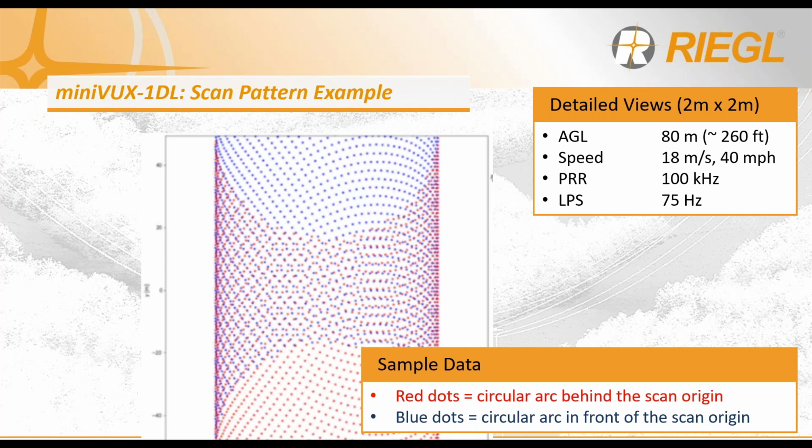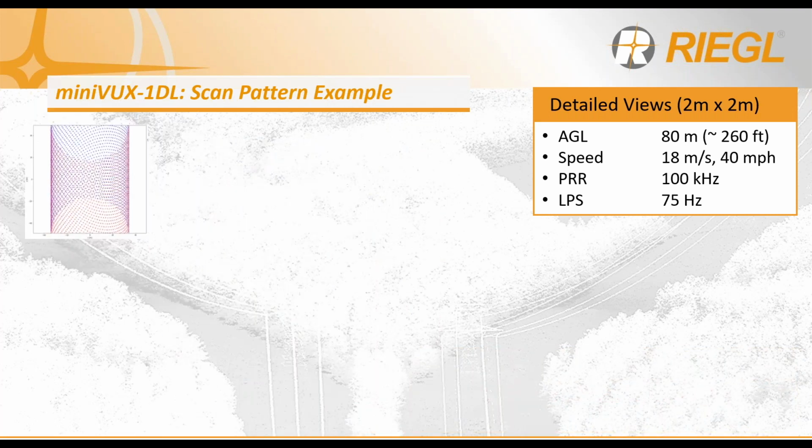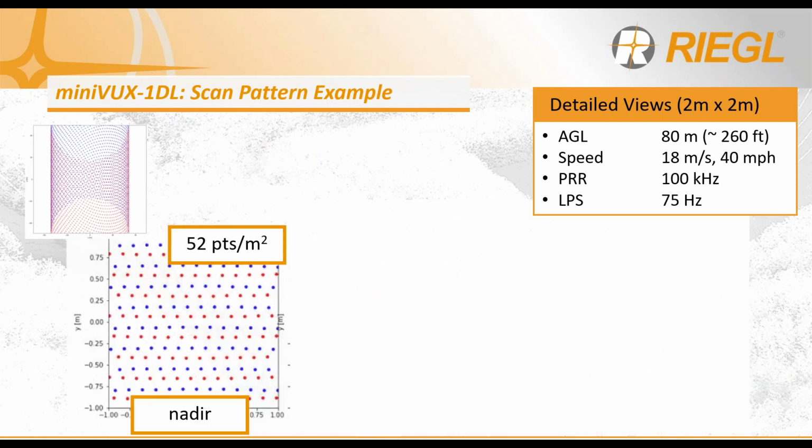In this example, we are using false colorization, showing the red dots as the circular scan pattern behind where the scan is originating from, and the blue dots signifying the scan patterns in front of the scan. This doesn't mean that the scanner is emitting red and blue laser pulses, but just to give you an understanding of where the points are coming from.